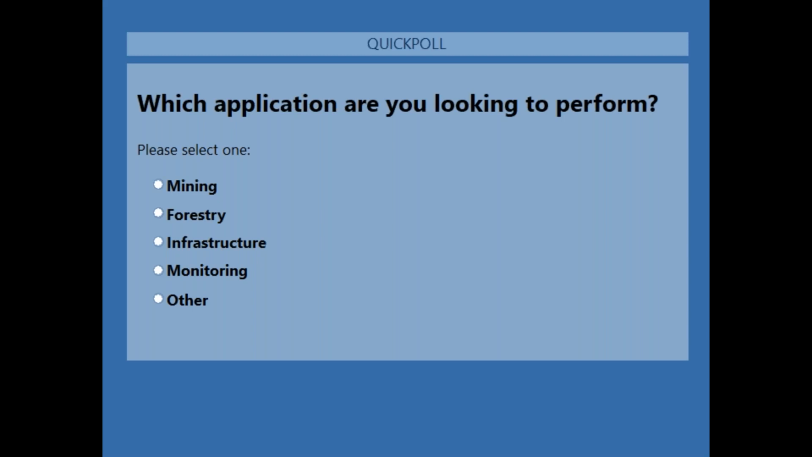So LiDAR is very, very useful in this kind of application, but also in coastal survey, where you have different material, different angle, you can also very easily scan with LiDAR.